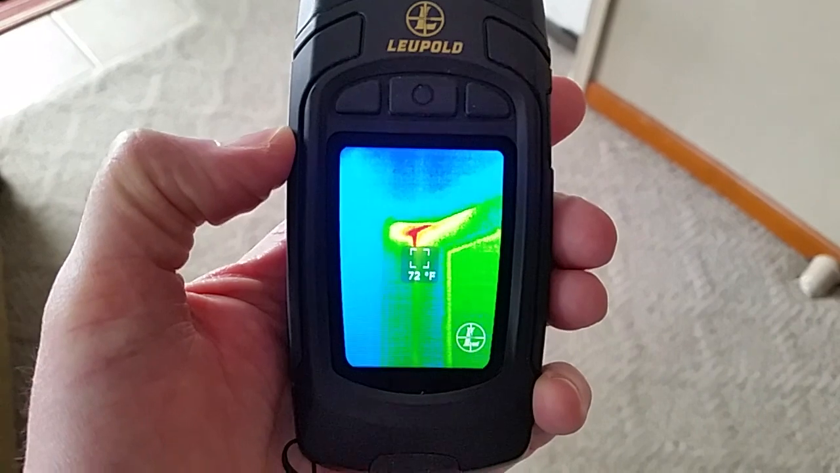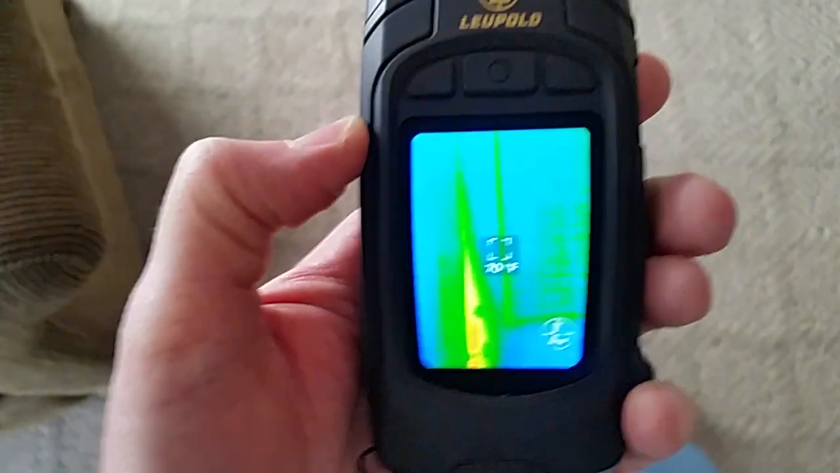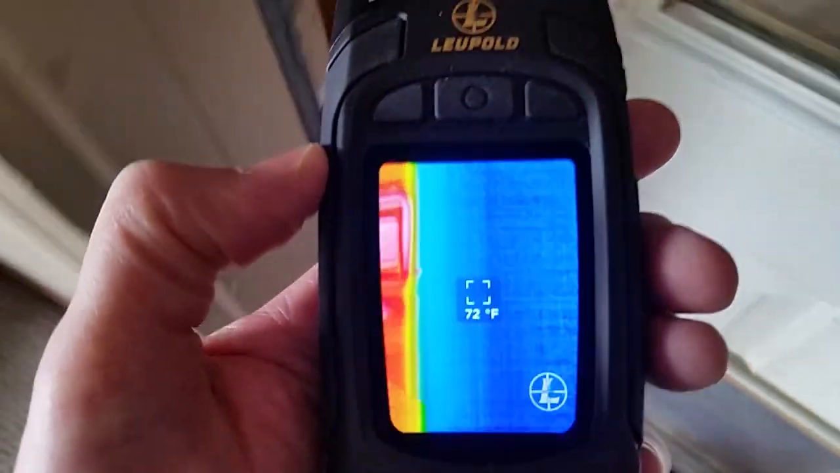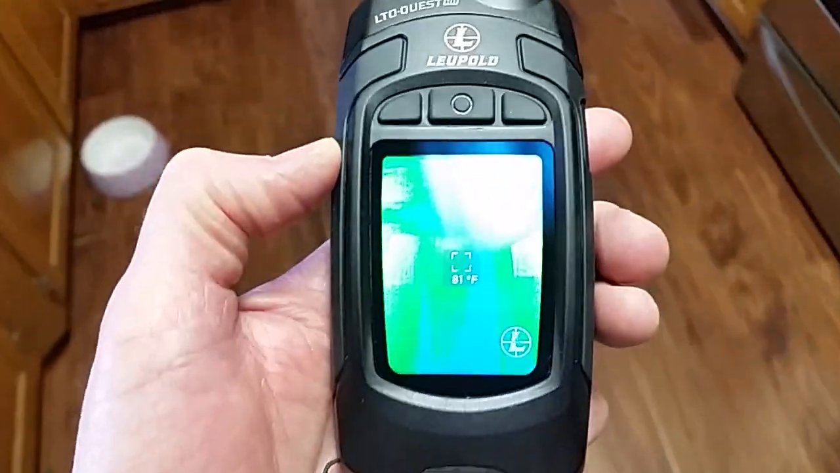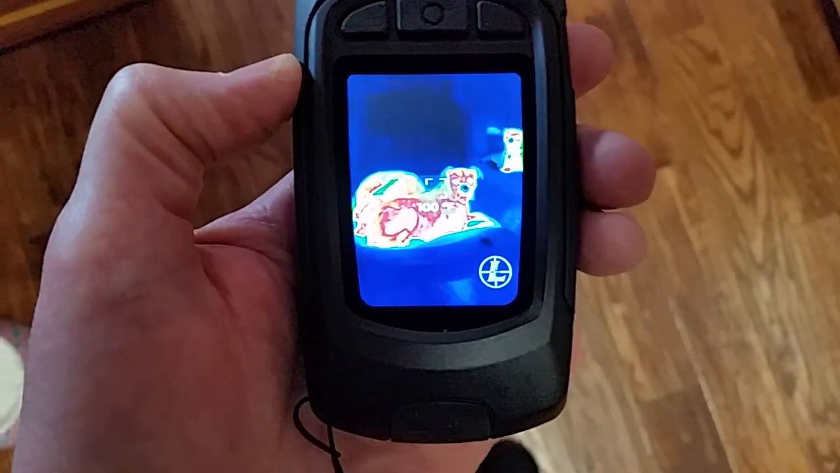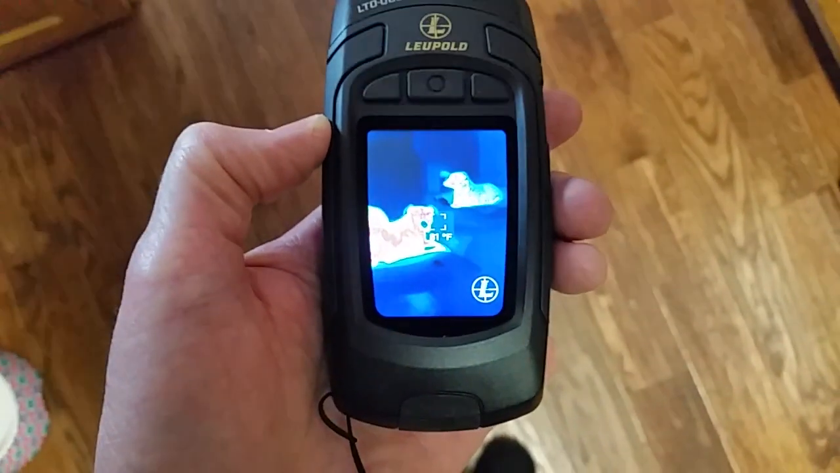And that's a door that goes from our family room, from the kitchen out into the family room. So I'm going to examine that a little bit closer. See if I can do something about that. Let's go in here and show you. We got some pups in here. Here's what it does on body heat. Look at there. Got the 3 dogs in here taking it easy today.